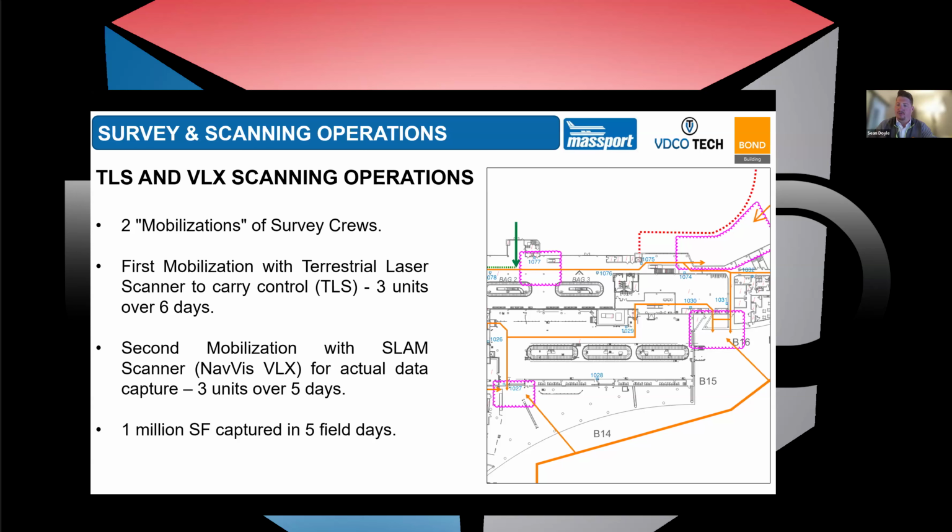They're moving all of the control from Massport into the terminal for us, and that gives us a place to start doing terrestrial scanning. Over a 6-day period, our team ran about 1,200 terrestrial setups, not with the intent of capturing usable data for modeling, but in order to set control for the SLAM scanner. You'll see numbered squares on the image on the right.